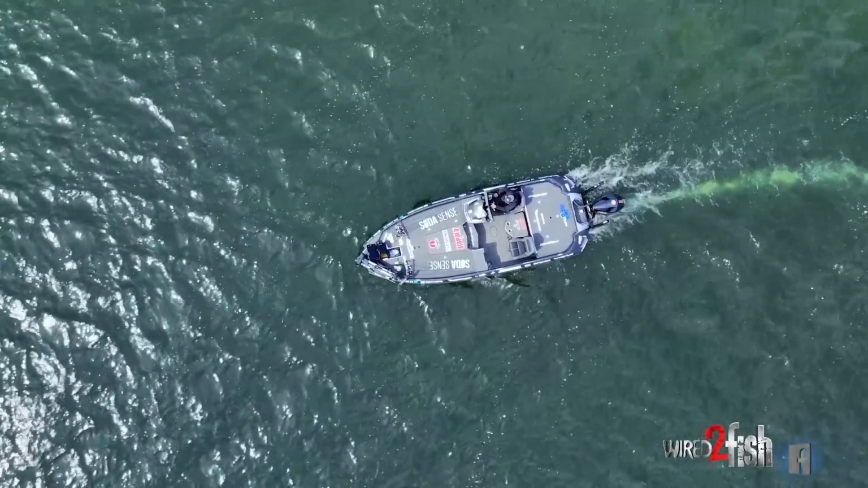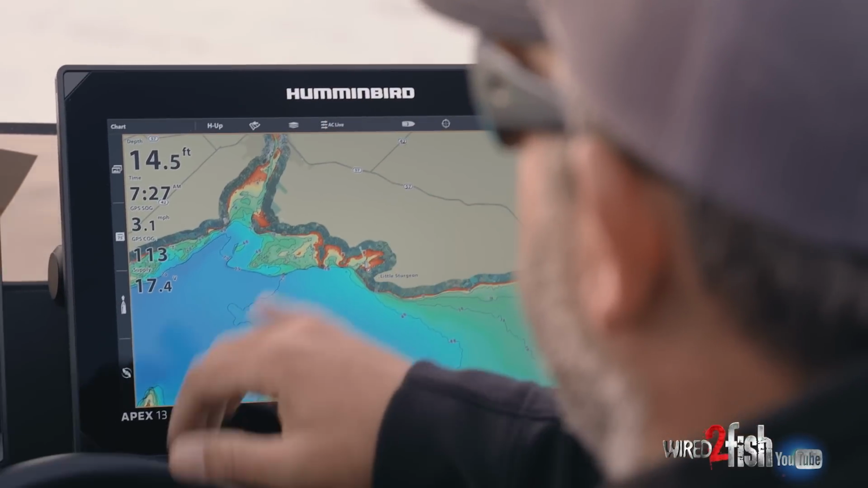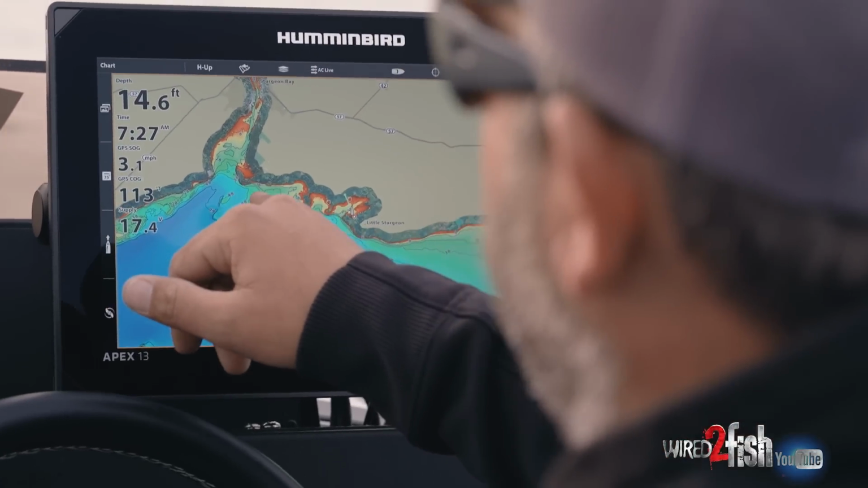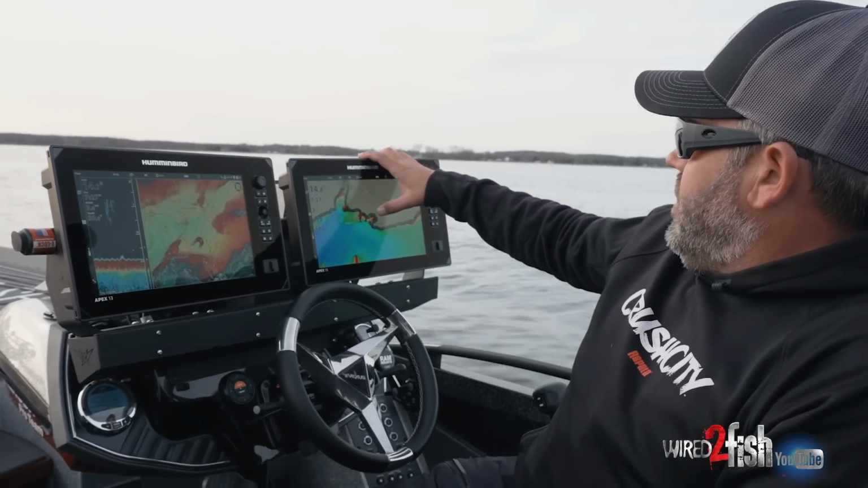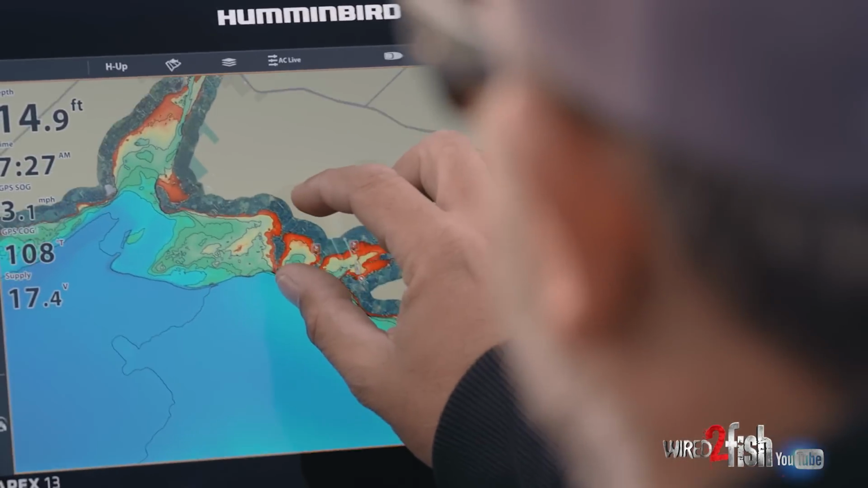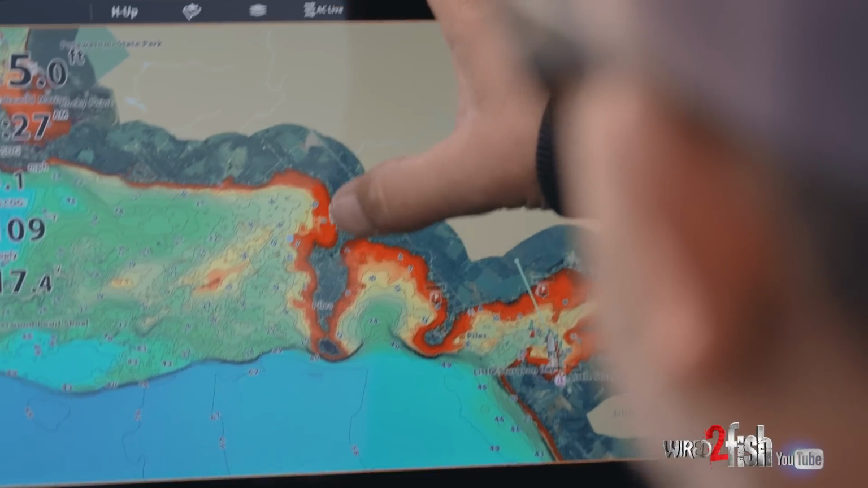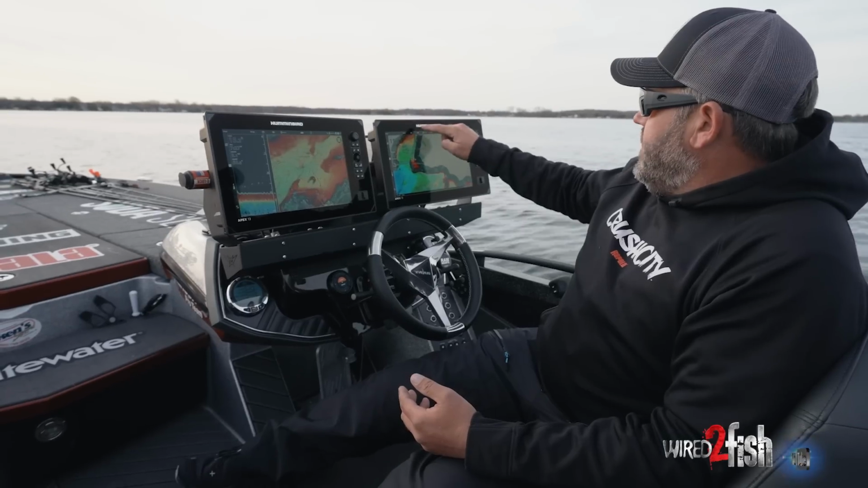So I rely heavily on my mapping. This VX card has all the shading on it. So anything less than that 10 foot is gonna have more red to it. So I can tell you right now, a lot of fish probably spawn in this bay, the back of this bay, all these shallow red flats. Like I know smallmouths are gonna spawn on this stuff. It makes it real easy to see that.